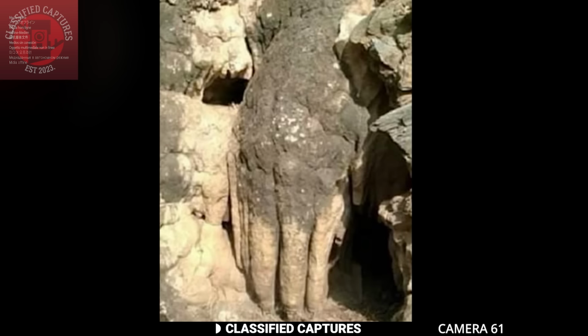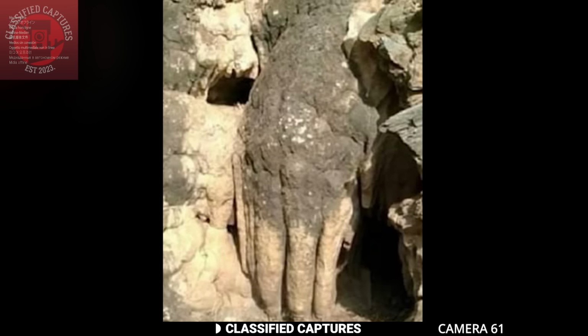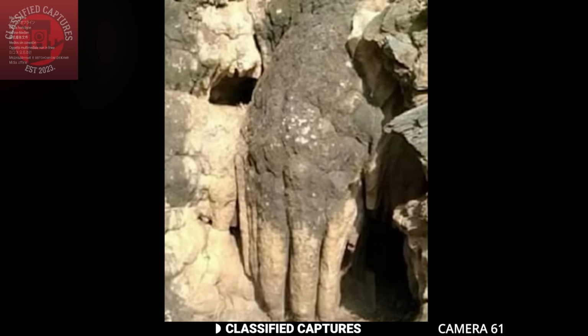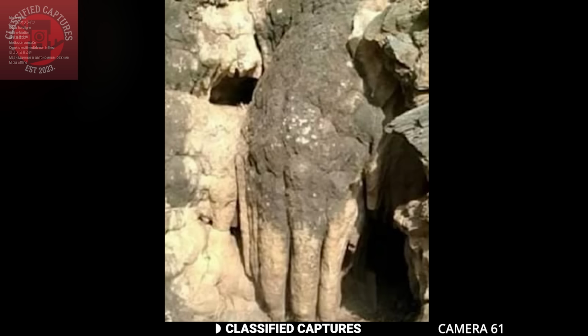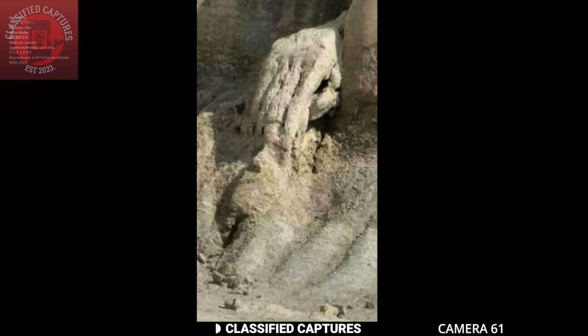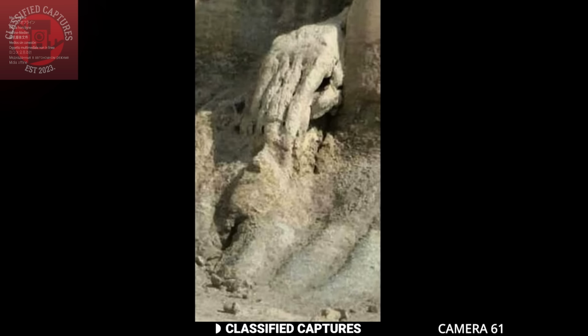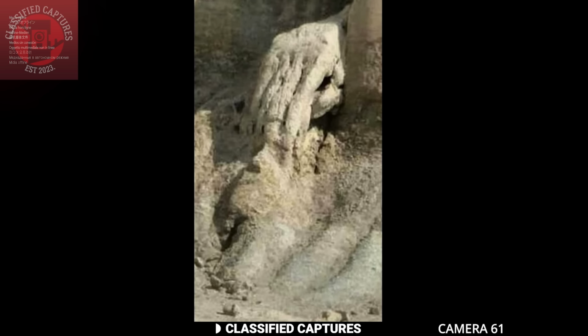But the real question is, how did this formation come to be? Could it just be a coincidence that it looks so much like a hand, or is there something more to it? Something about it makes you wonder whether nature has a hand, pun intended, in creating things that seem almost too deliberate to be random. What do you think?